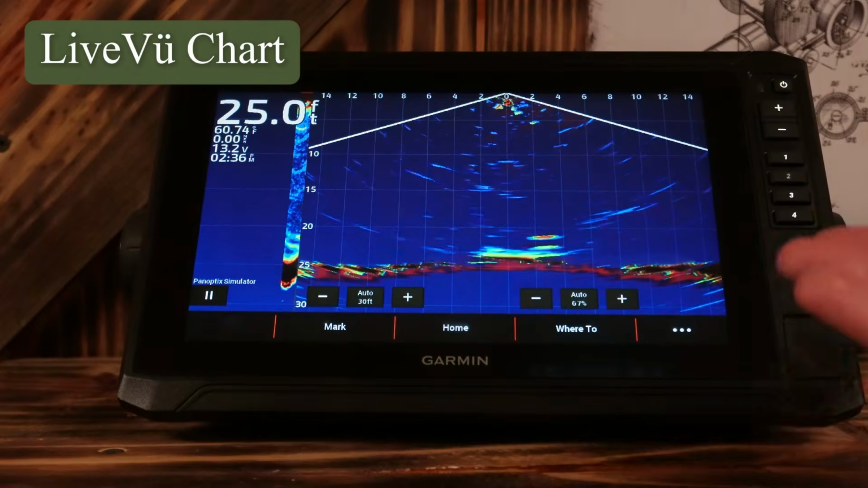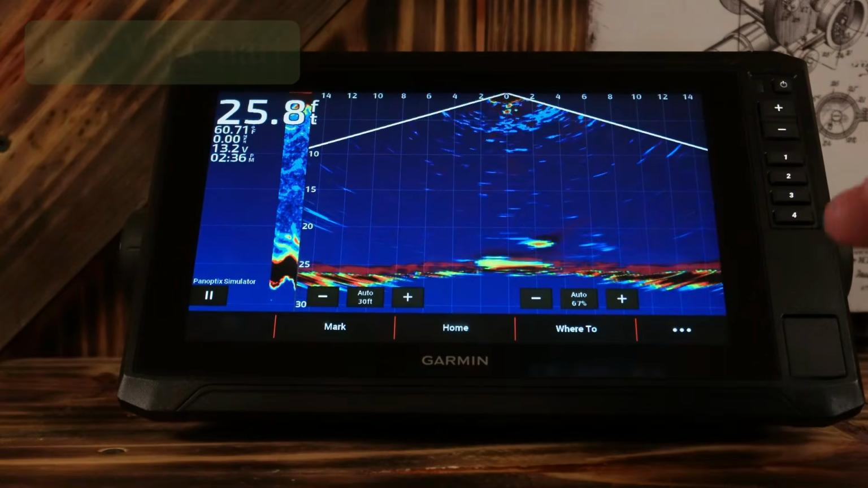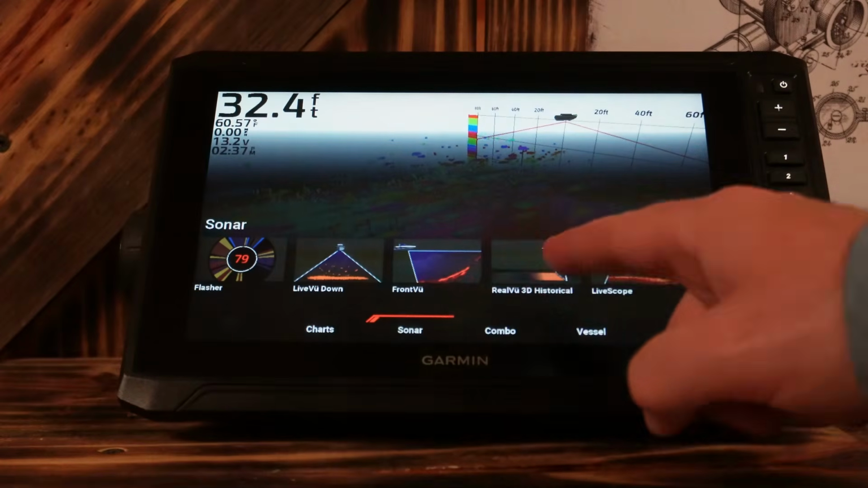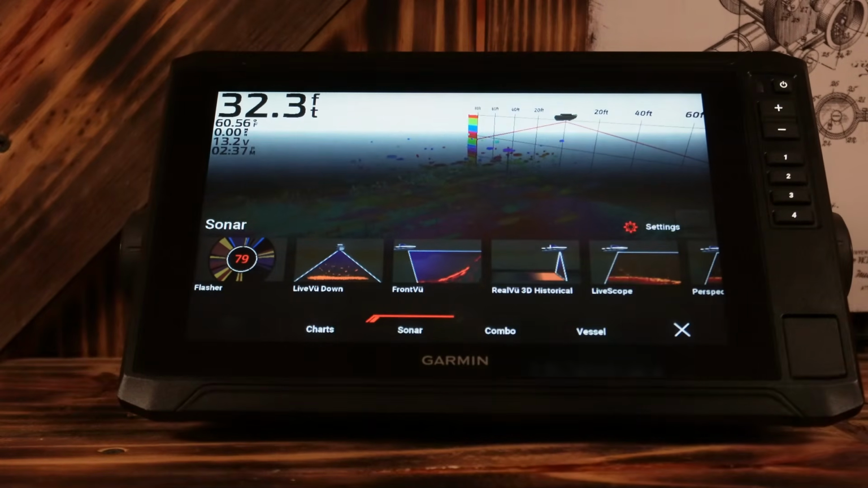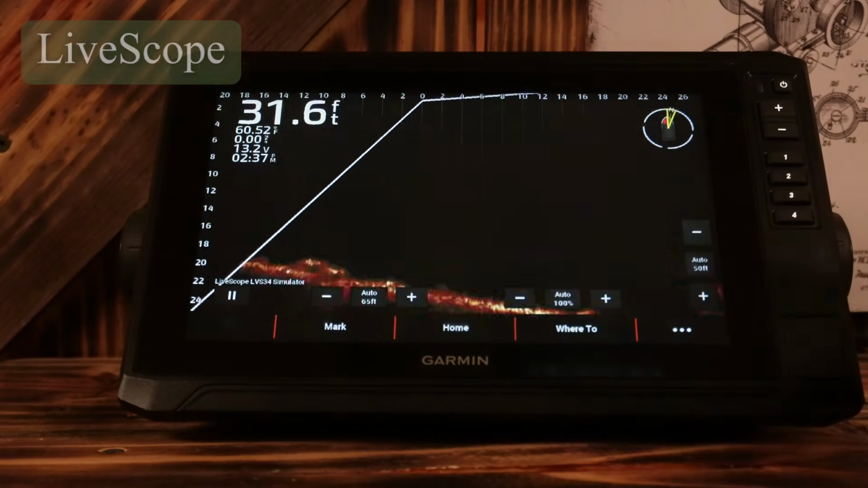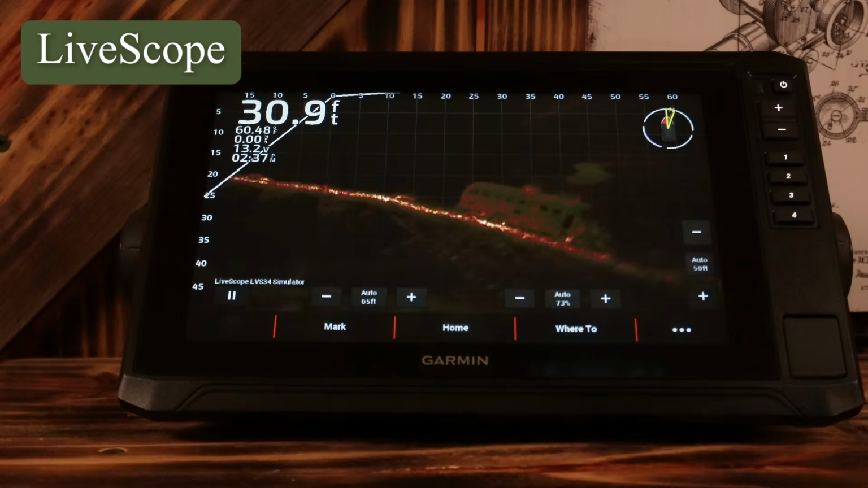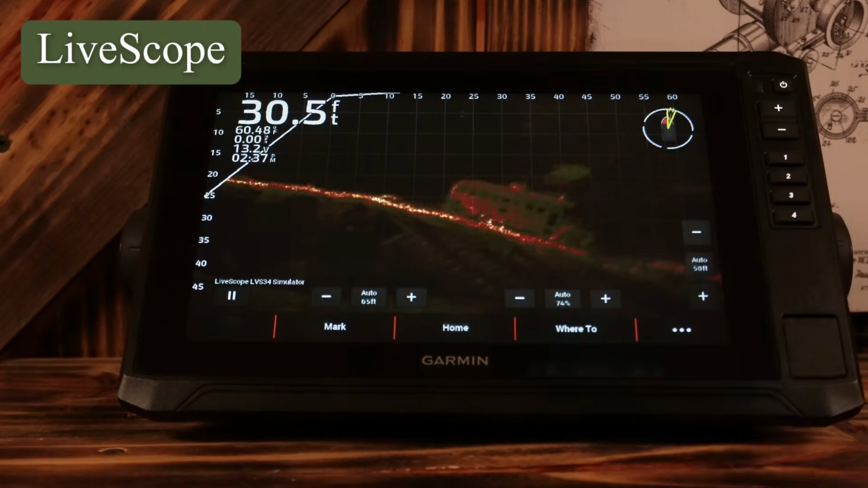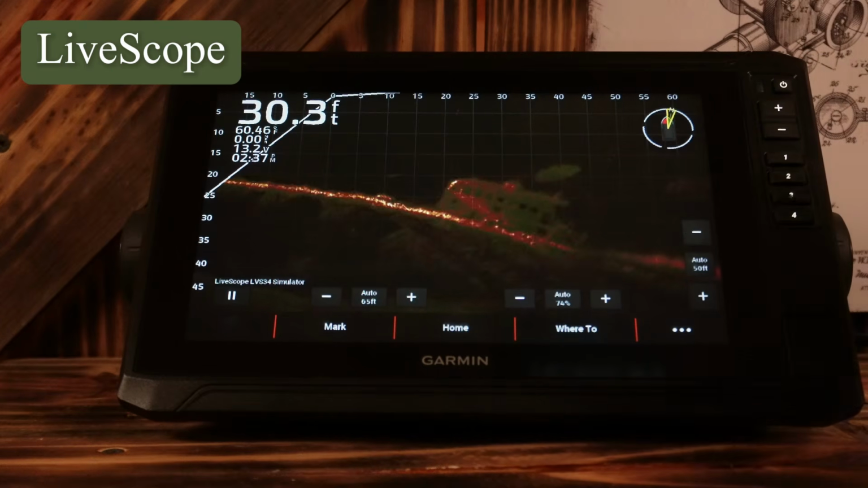And then it does have the live view capabilities to go down, or your front view, your real view 3D. So I did not get to test these 3 out right here with the transducer that I had, just didn't have those capabilities. But if you get the right transducer, it is an option. Live scope, I did get to test out. Like I said, my live scope was a little bit more fuzzy simply because of my battery situation and me needing to tweak some settings.